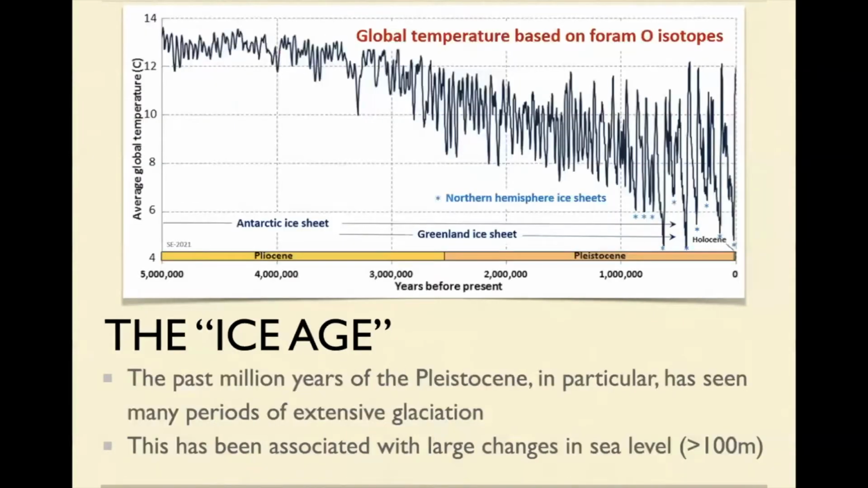So this is the last 5 million years, Pleistocene over the last 2.5 million years. You can see there's a steady downward trend, but it also starts to get very much more variable. These points here, all of these little points, the minima along here, are the ice ages.